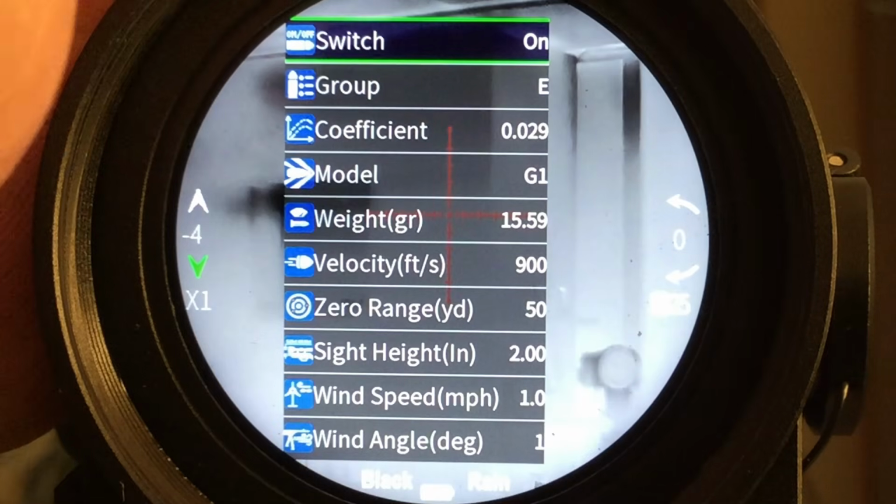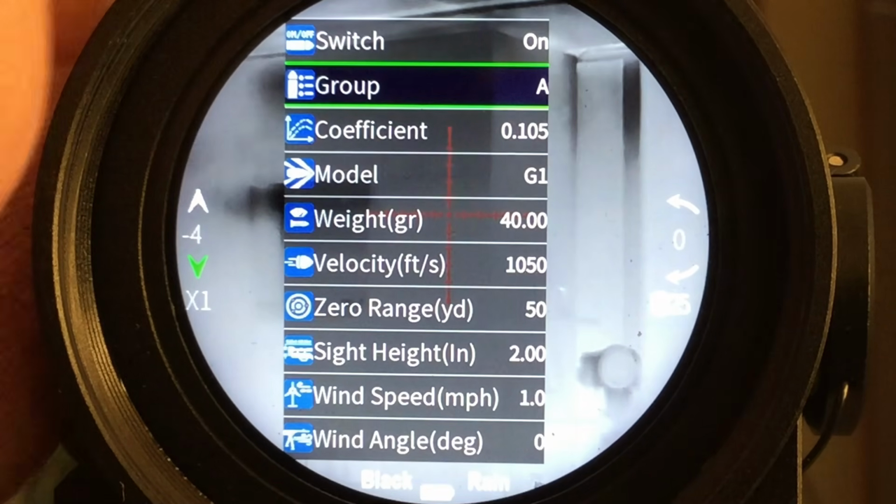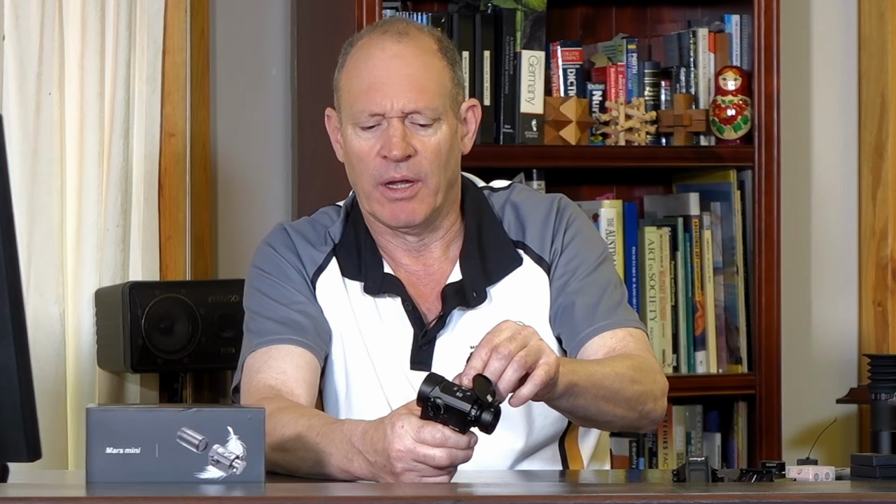As you swap that data over, you really literally can, and I have done, swapped it from one rifle to another rifle to be able to use it that way. So then it's set up and dialed in to be used in the direction where you are zeroed to that rifle or that data, so then it can be used from one rifle to another rifle without any problems. I'll turn it off at the moment.